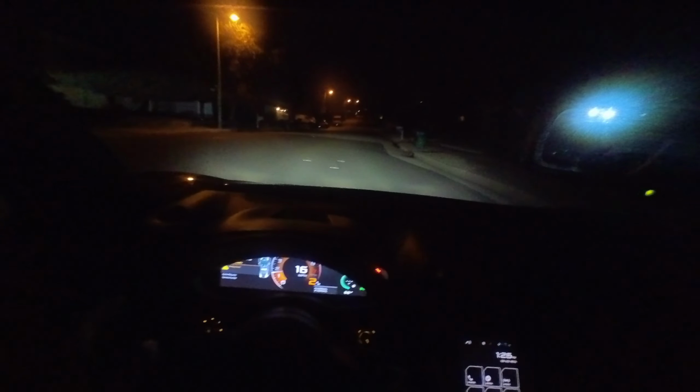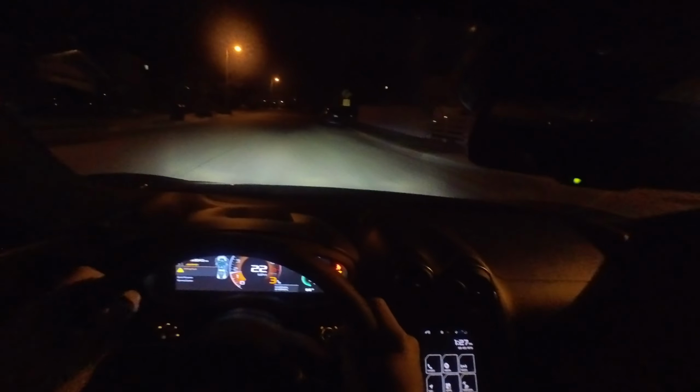Alright guys, I don't know if I should roll the windows up or not, if I'm just gonna be yapping. I love how the car sounds, but I feel like if I'm just talking, I should roll them up a little bit. So I'll roll them up for now. Later I'll probably do a few pulls, have some fun, have the windows down.